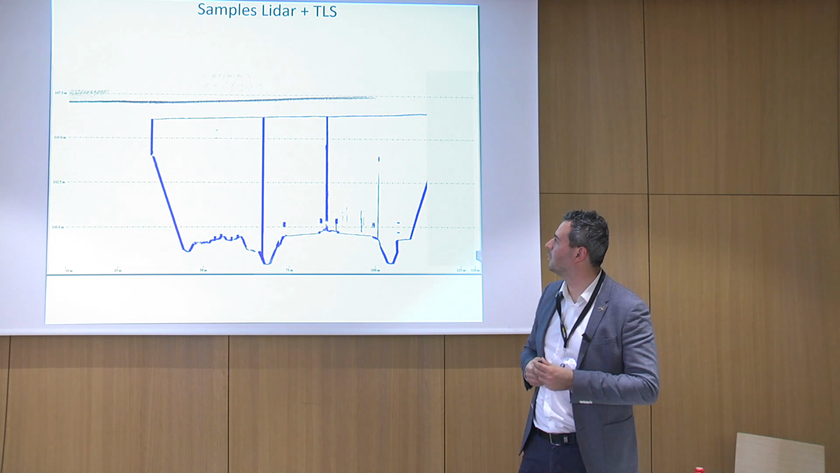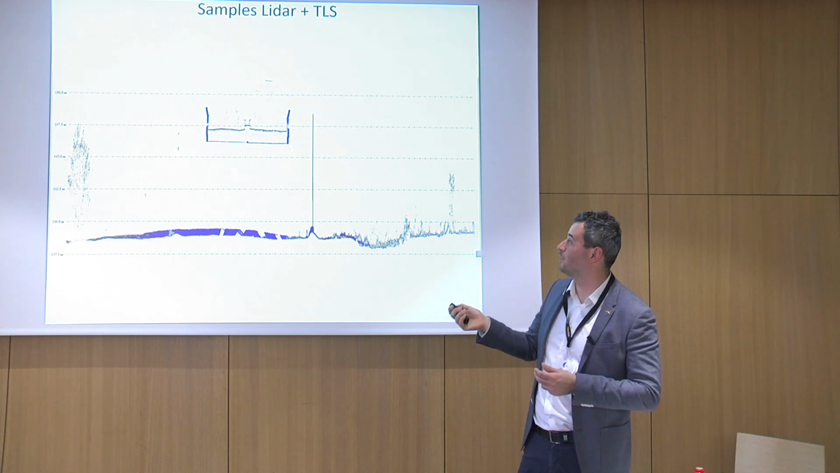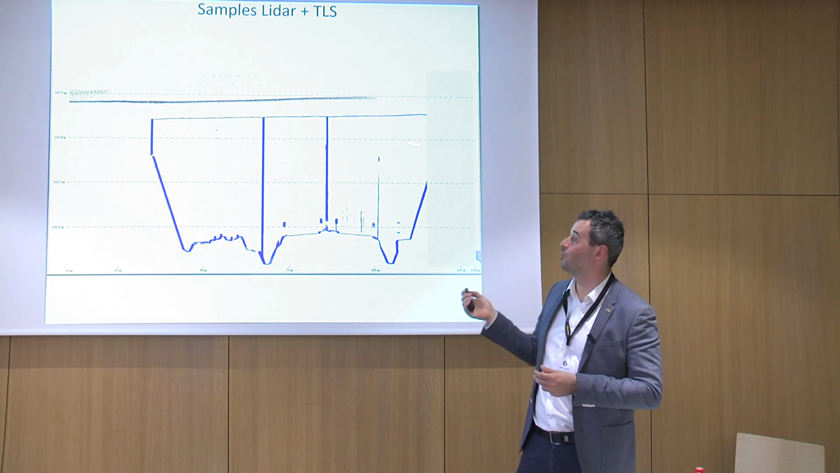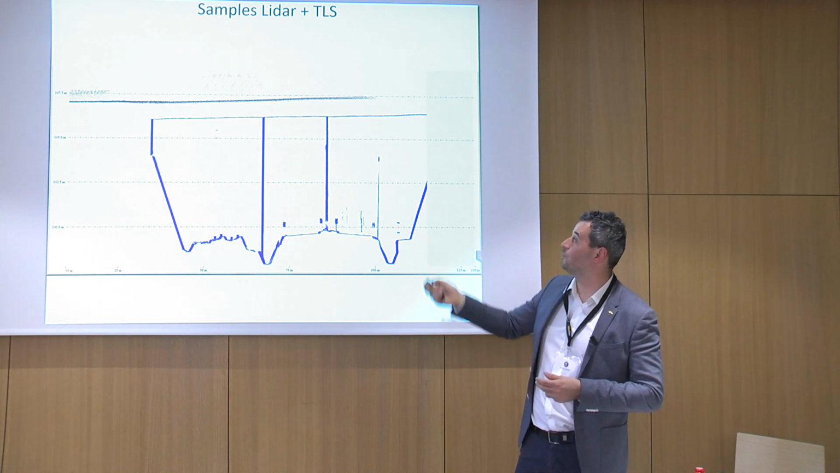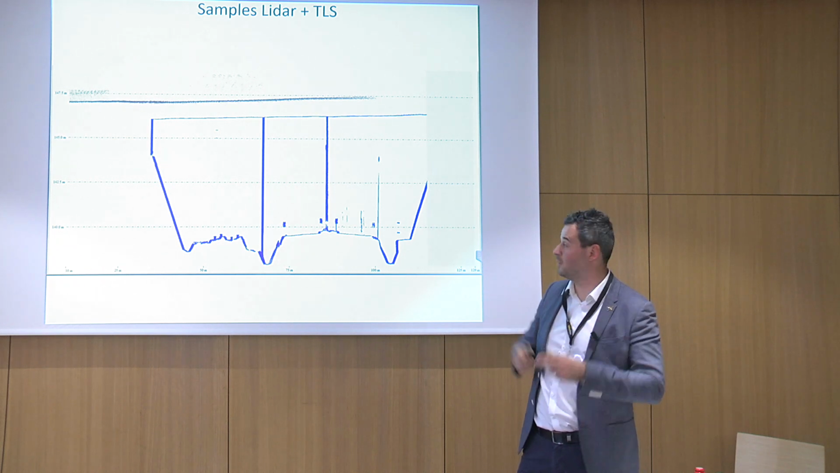I think maybe these are just little pictures of the same bridge. This is a cross section of a bridge with airborne and TLS scans. This is the same bridge, but from another cross section. What you see here is the road surface, seen from above, and then the TLS scan from inside the bridge itself.